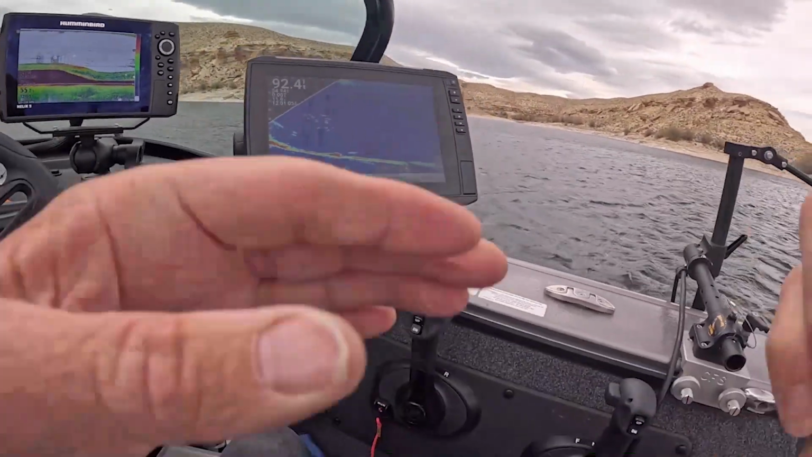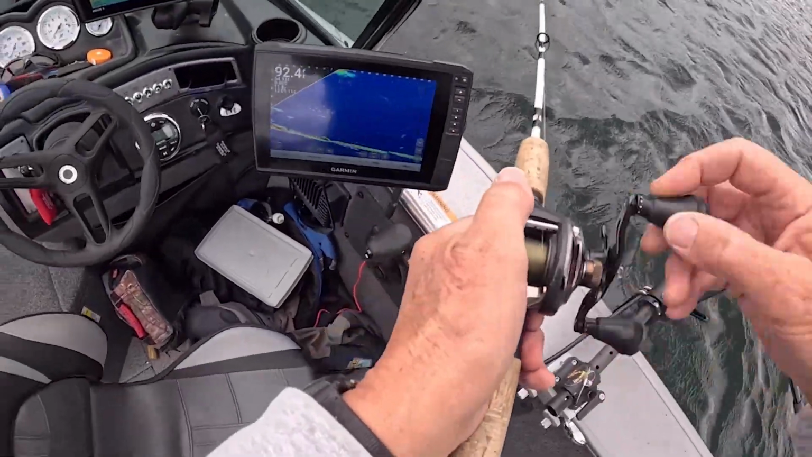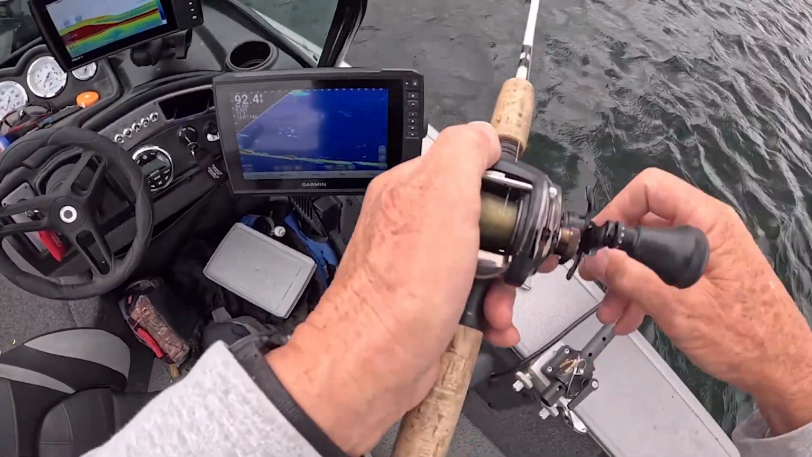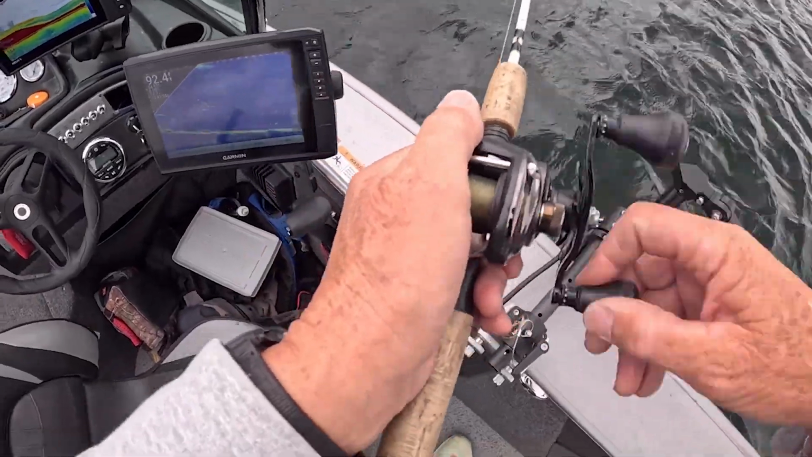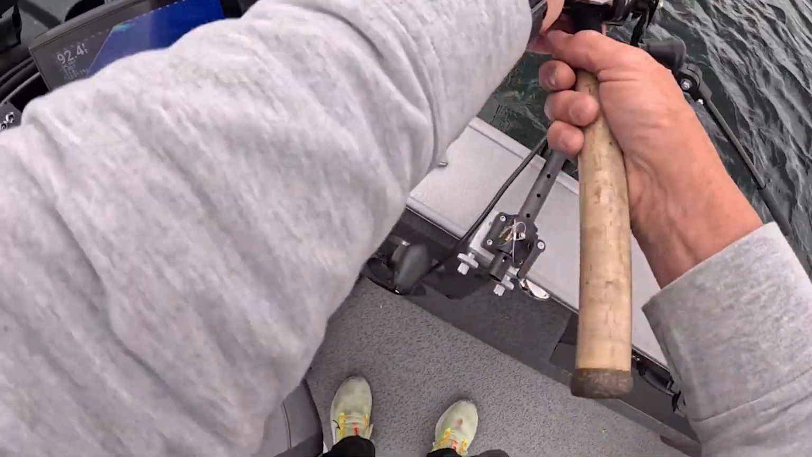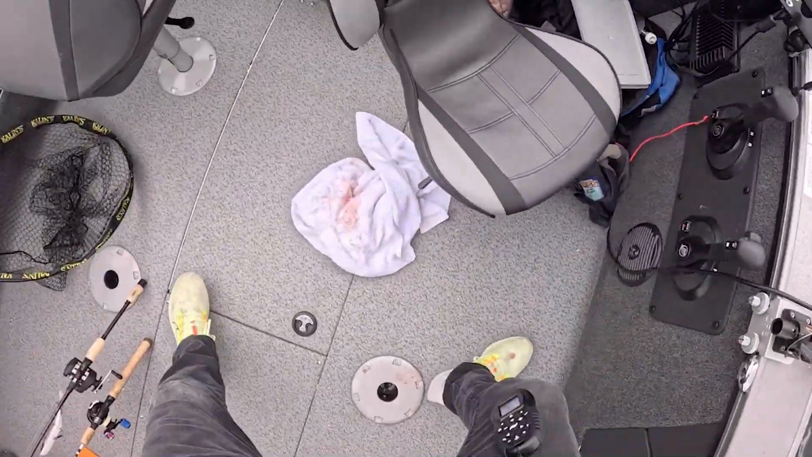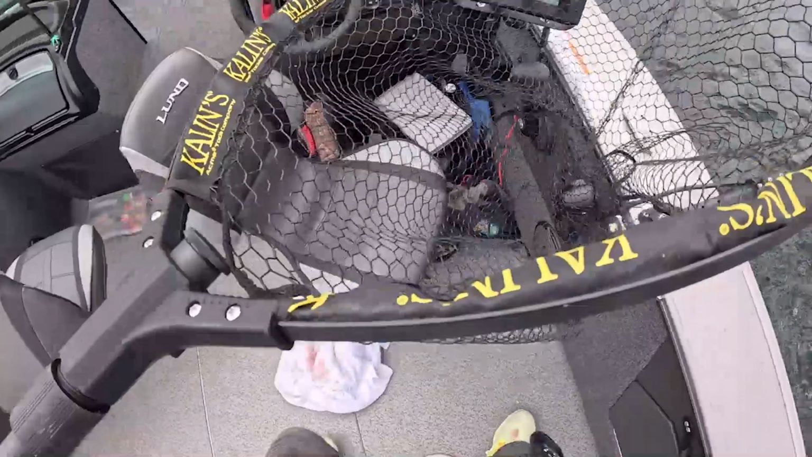Oh, I got another one. Let's just see what we got here. I have total confidence that it's a kokanee, but we'll just see what happens when it gets up there. Oh, and it's a dandy kokanee. It'll probably come off before I can get it in the net, which it did.